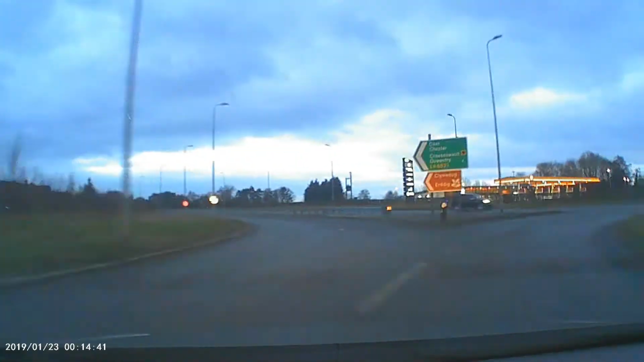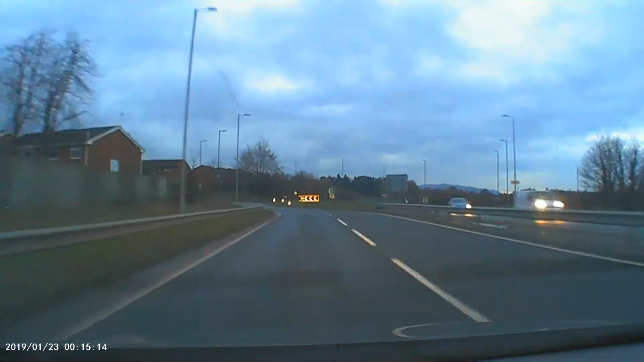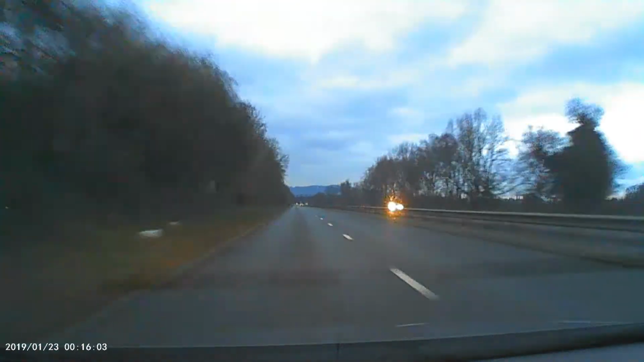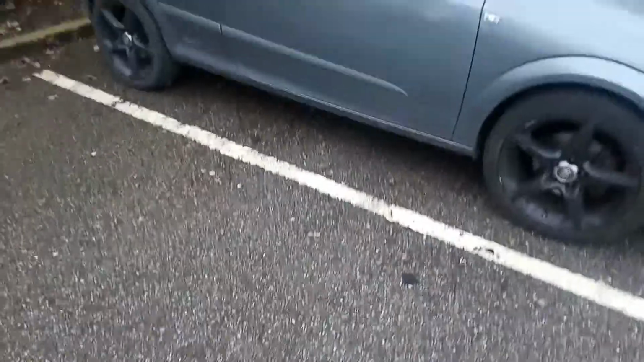In fact, it's still quite slow, but as a commuter car goes, it's actually alright. And getting up hills, it's perfectly fine. Now, we didn't choose a 1.4 for the sake of it being a 1.4. We wanted it to be pretty cheap to run.